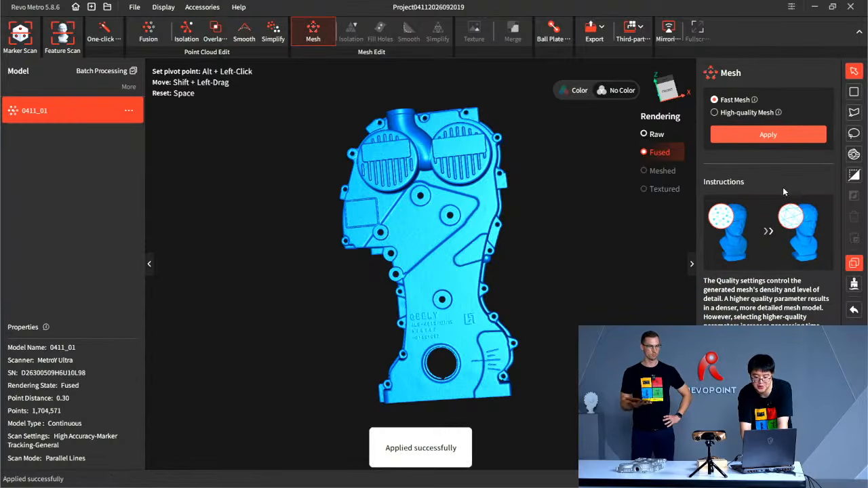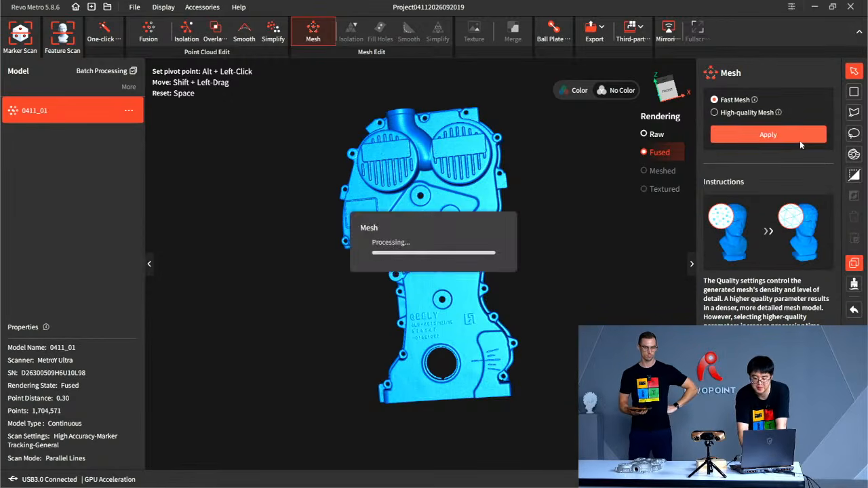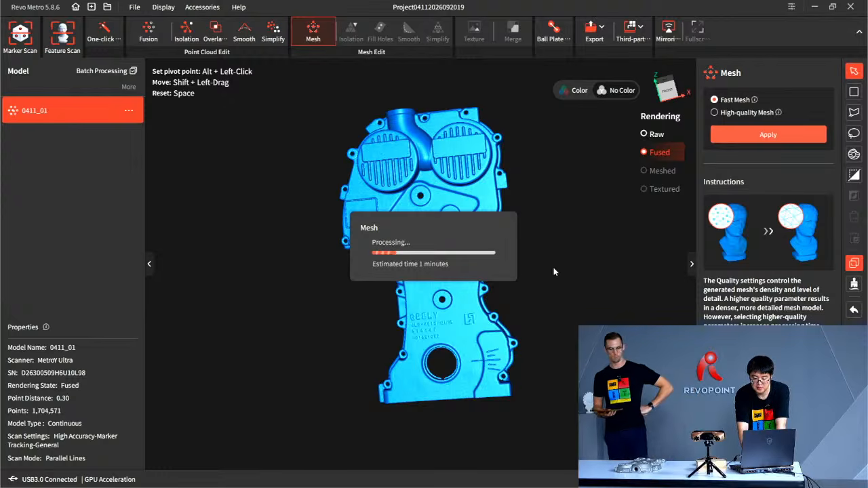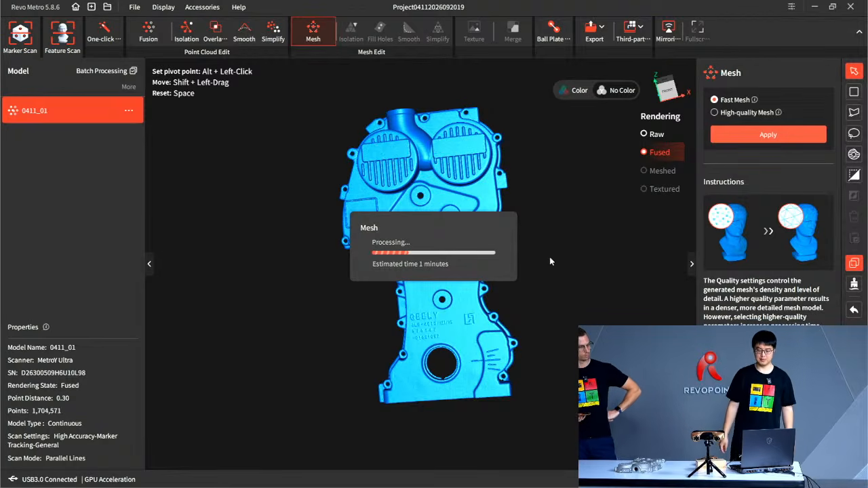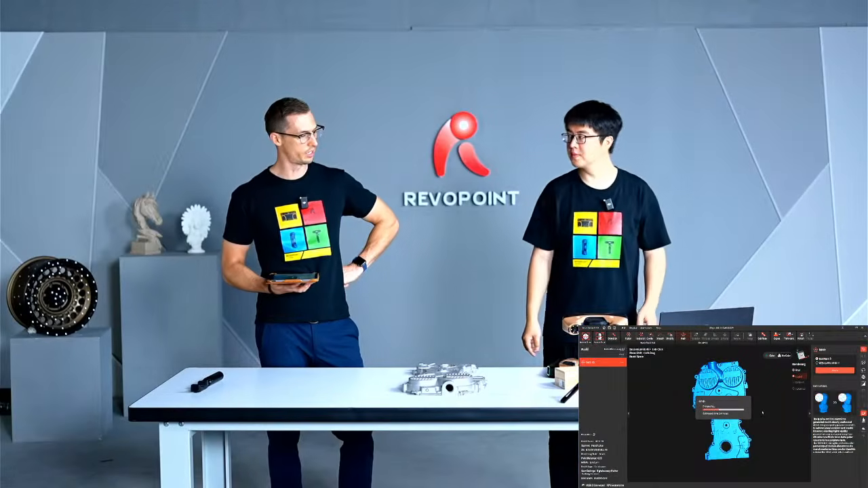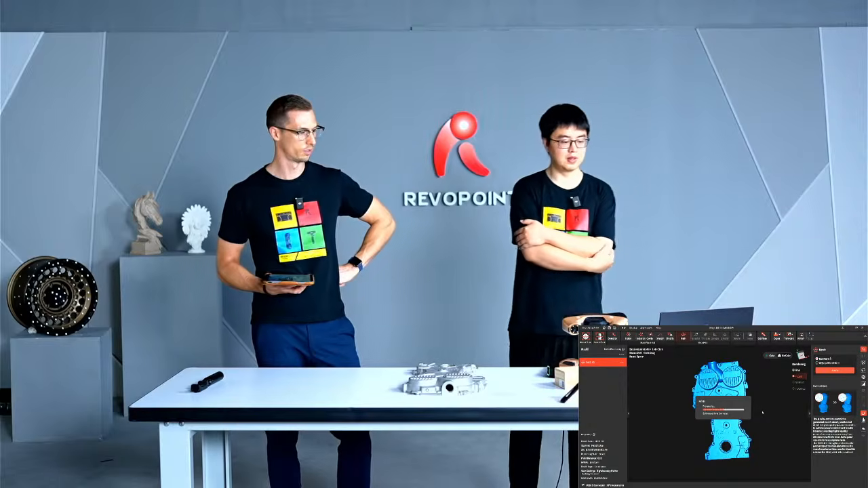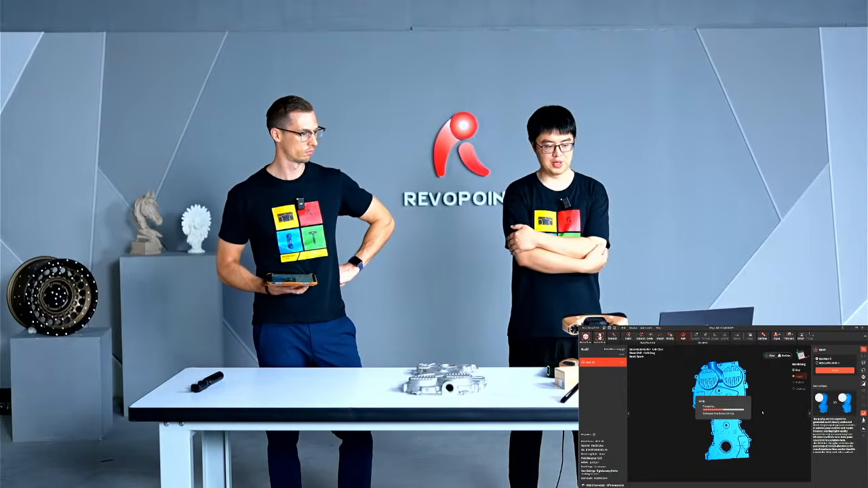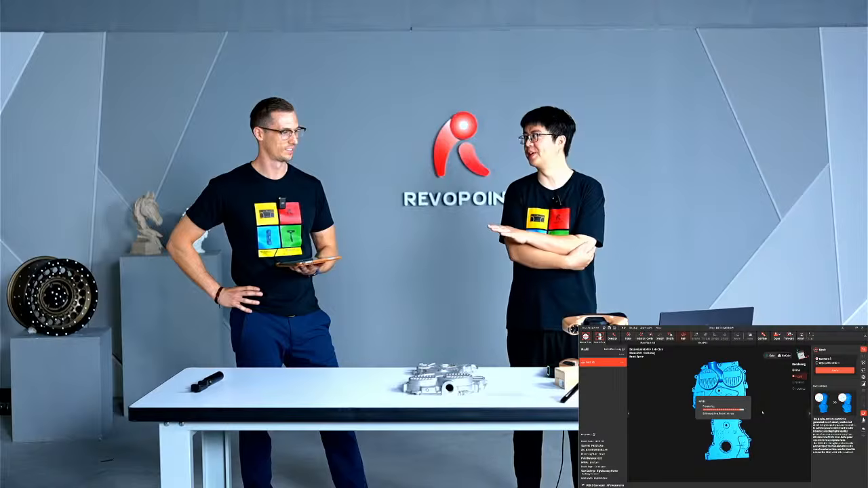And here, mesh. Again, it'll be a fast mesh or a high quality mesh. Again, we're going to use fast mesh to save you guys some time. And typically the time it gives is always faster than what it actually suggests. I think the software team did that for a reason. It has to comply with the lower end PCs.